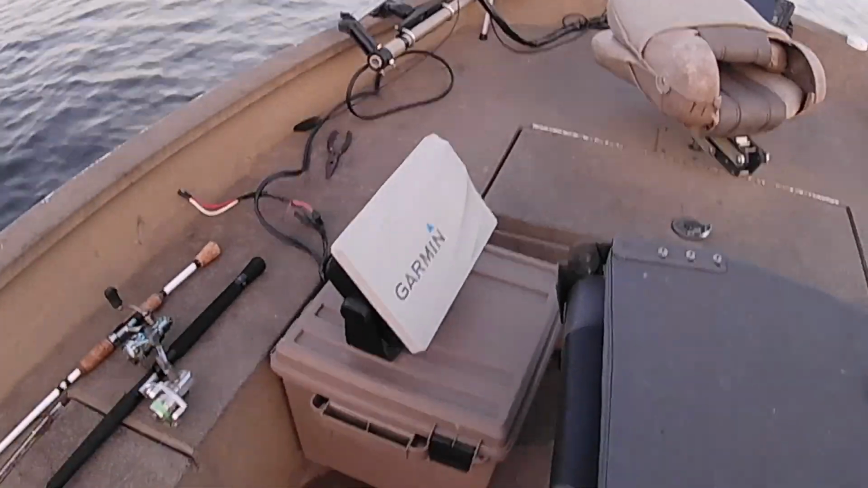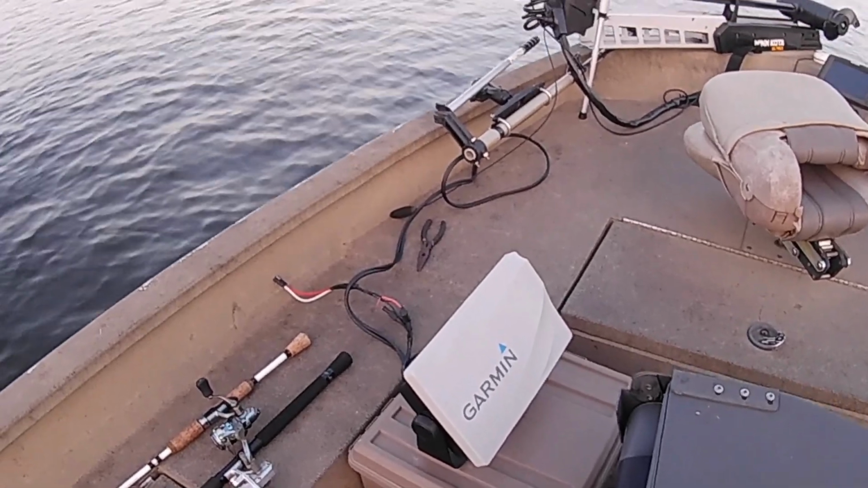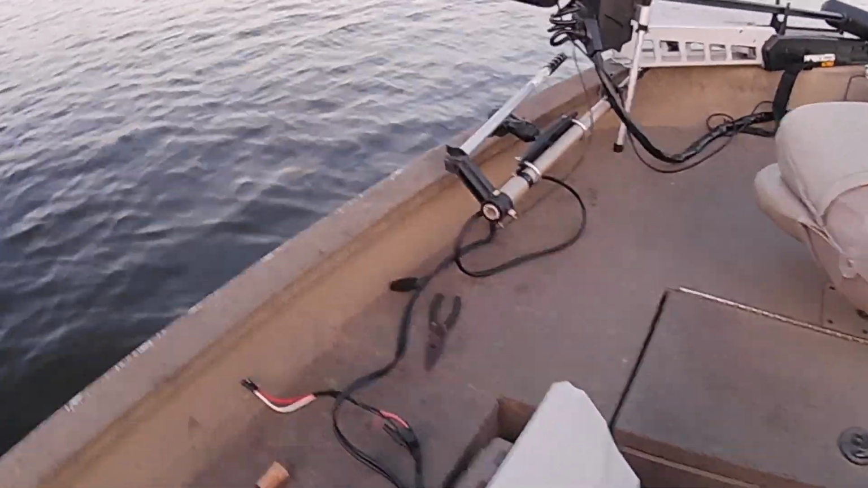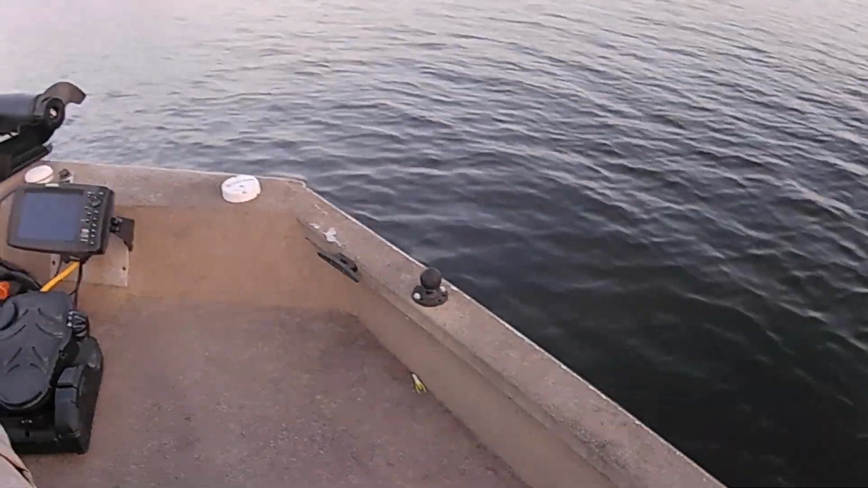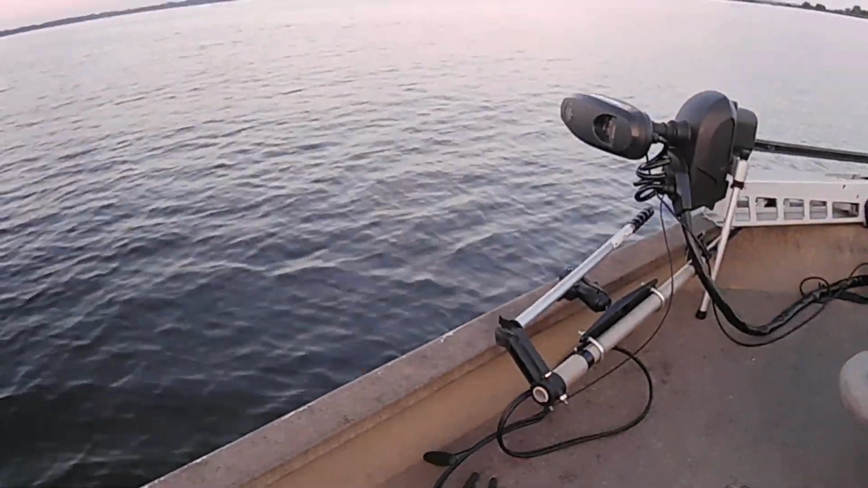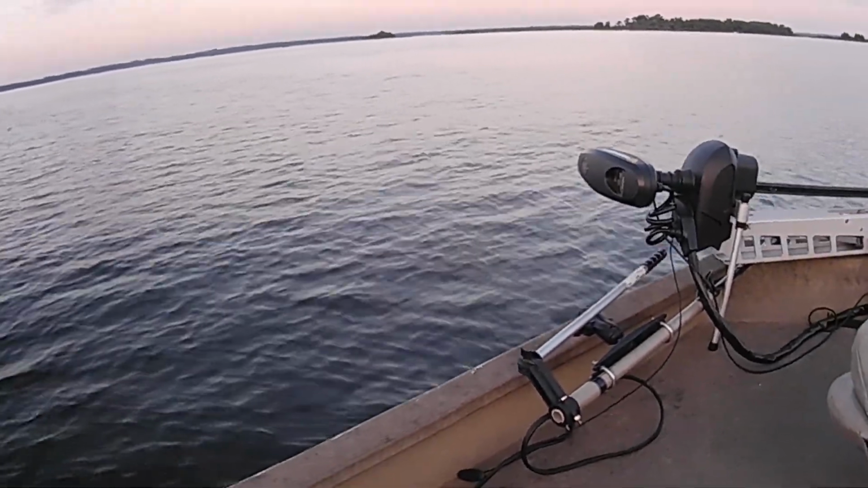There's the live scope that I've got. I got it on a portable box so that I can move it around my boat. Got two different mounts. I got a ball mount right there, a ball mount right there. Doesn't matter which way the wind's blowing from, I can set up on whatever particular type of cover I want to.